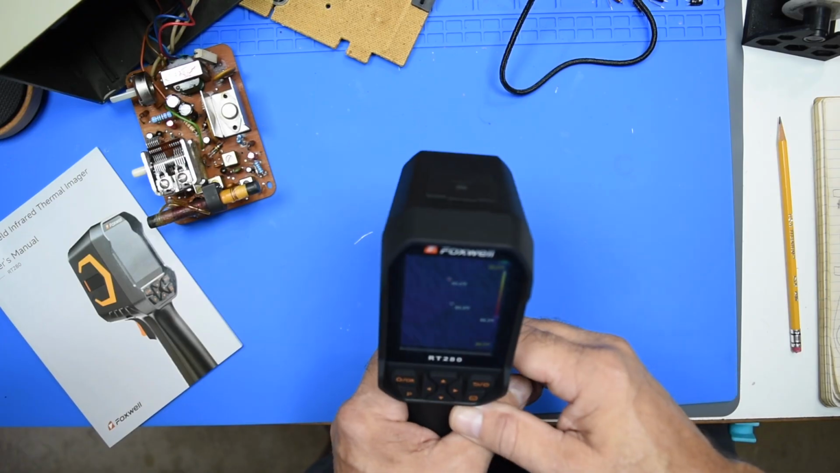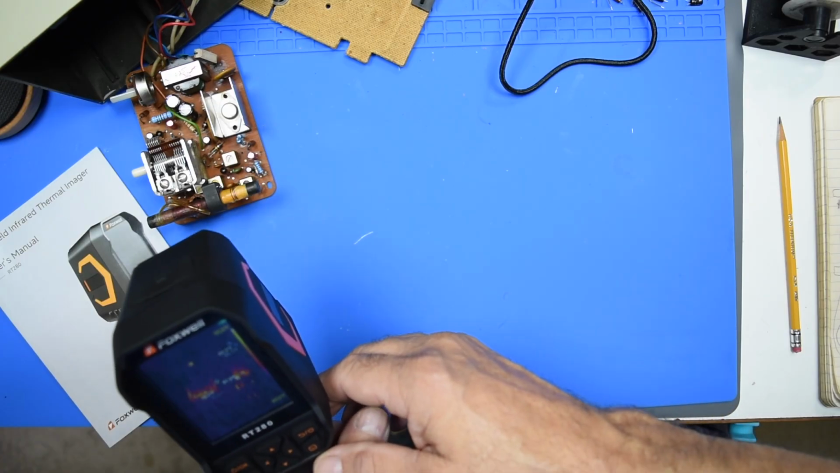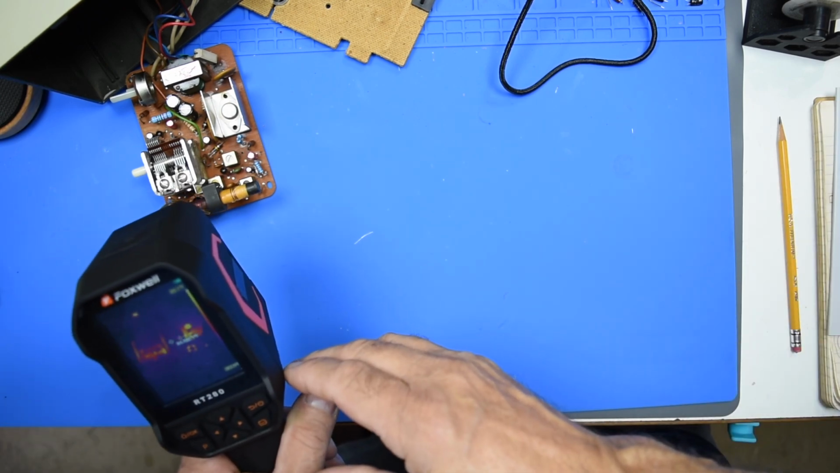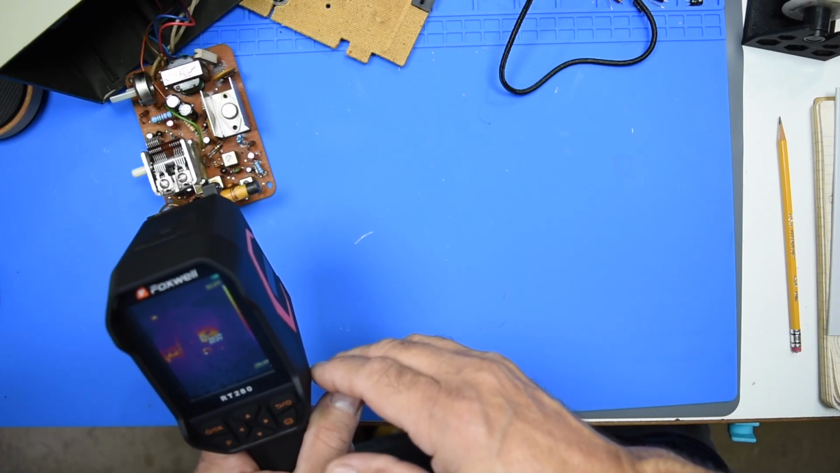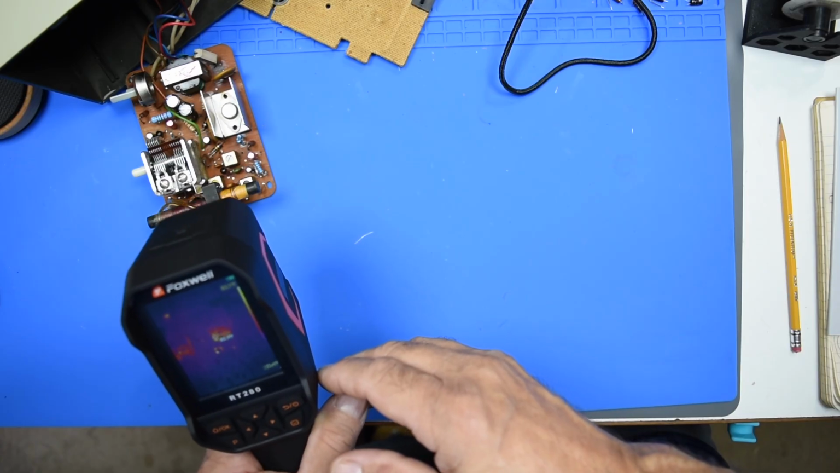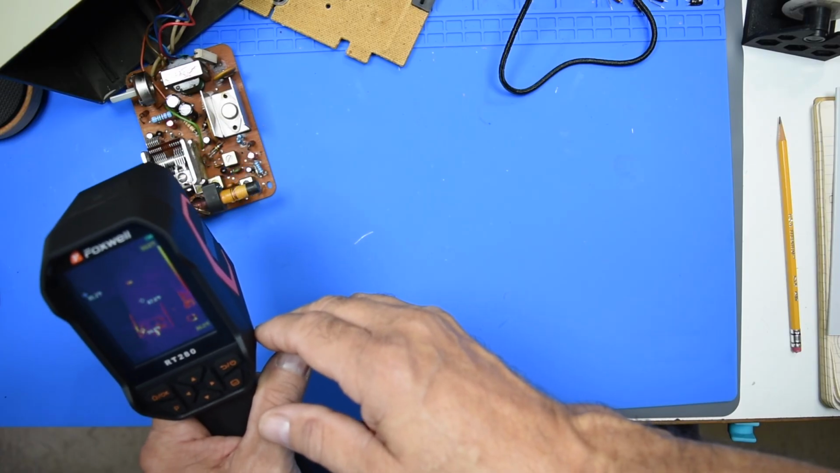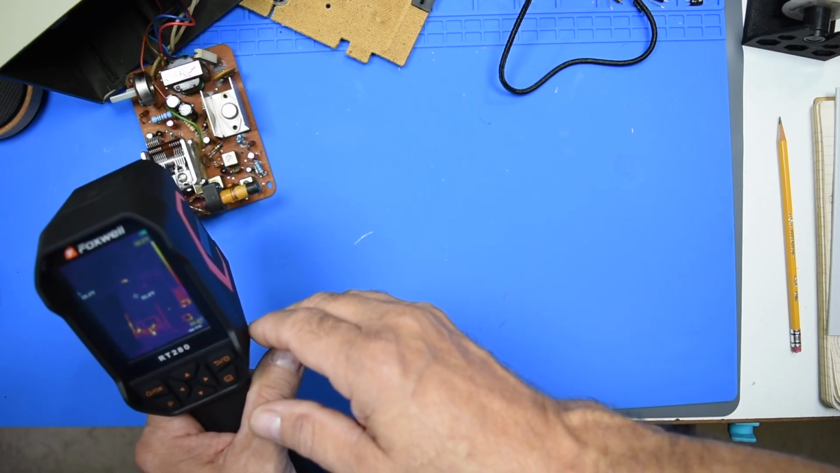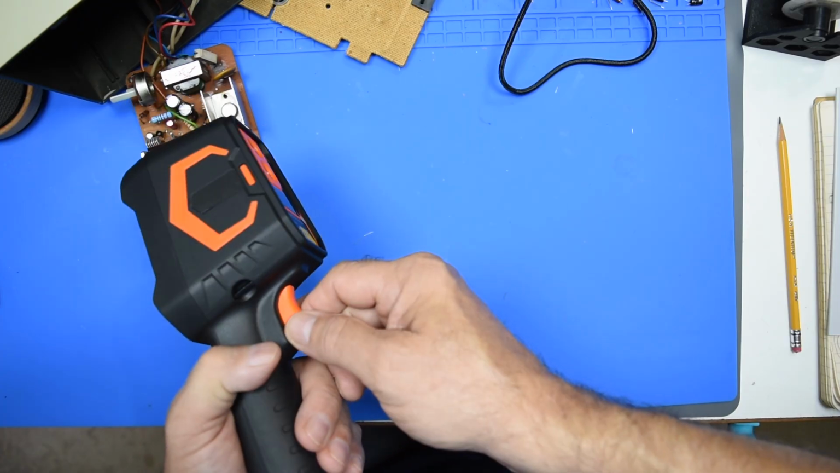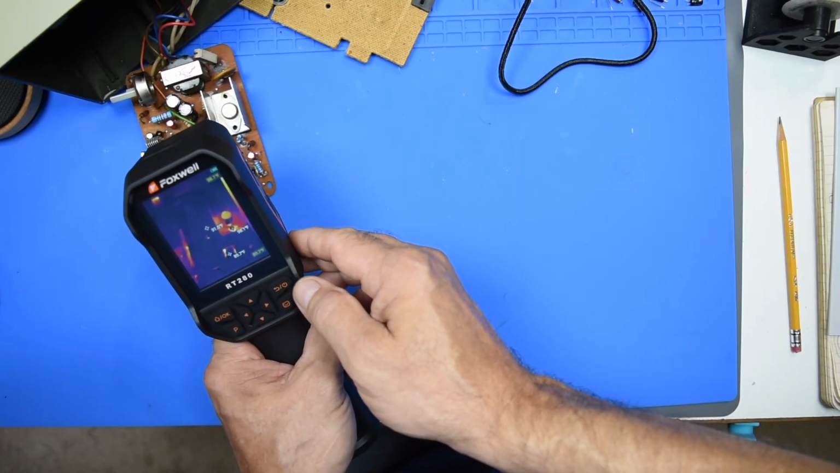And well, 81 degrees, just reflecting off of the. No, I'm not doing anything. There's a trigger on here, but let's see what happens when we pull the trigger.